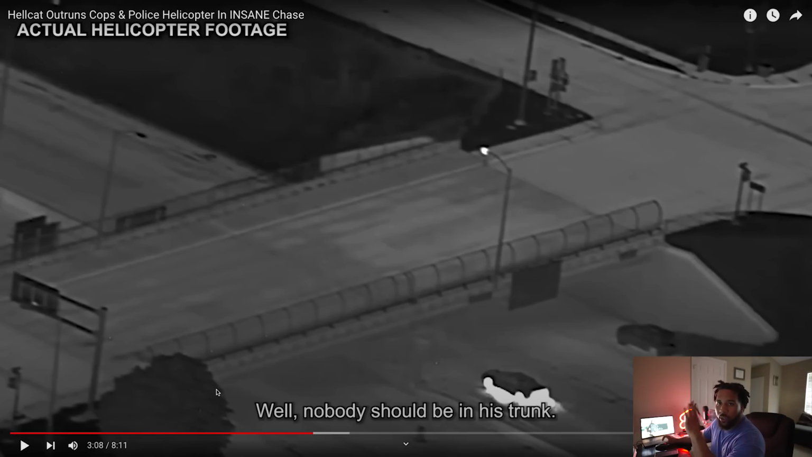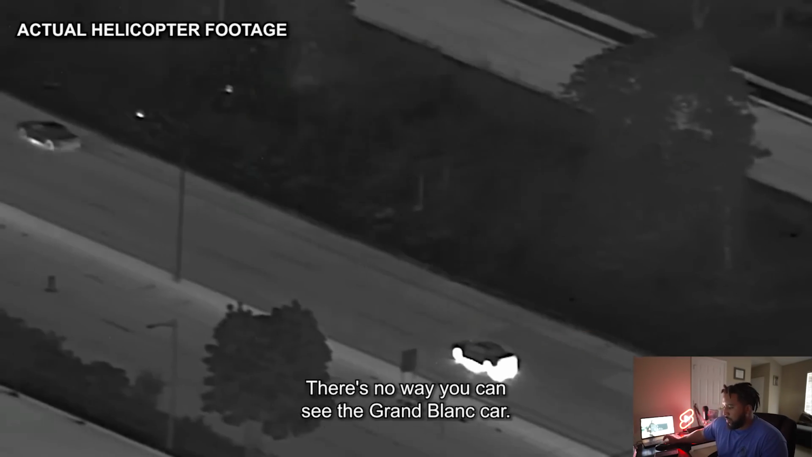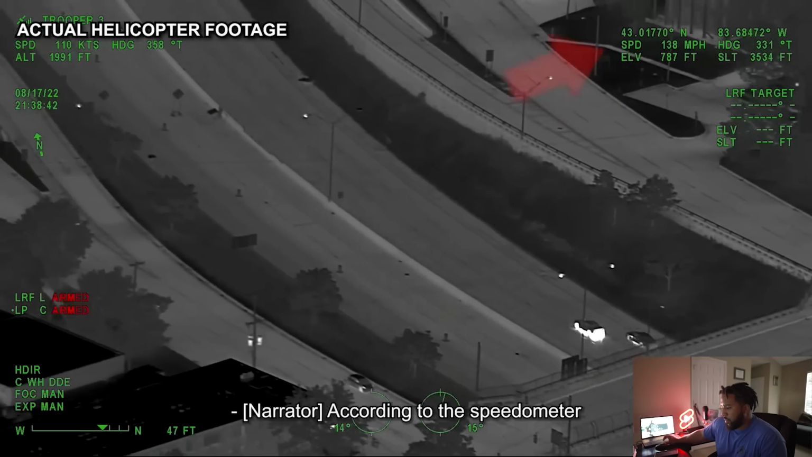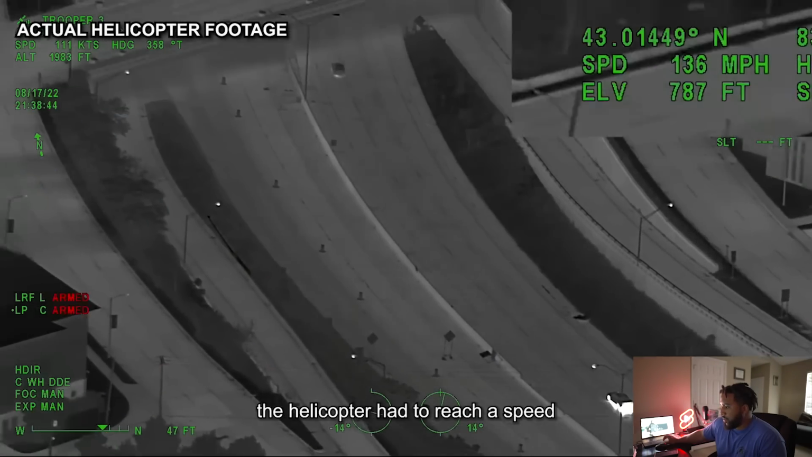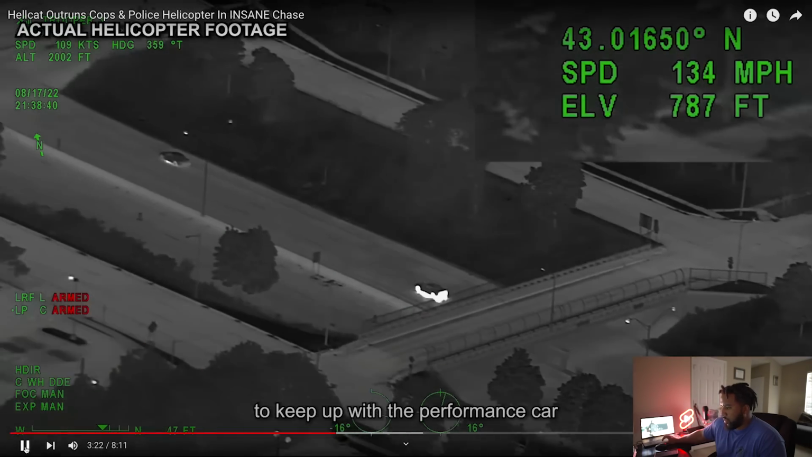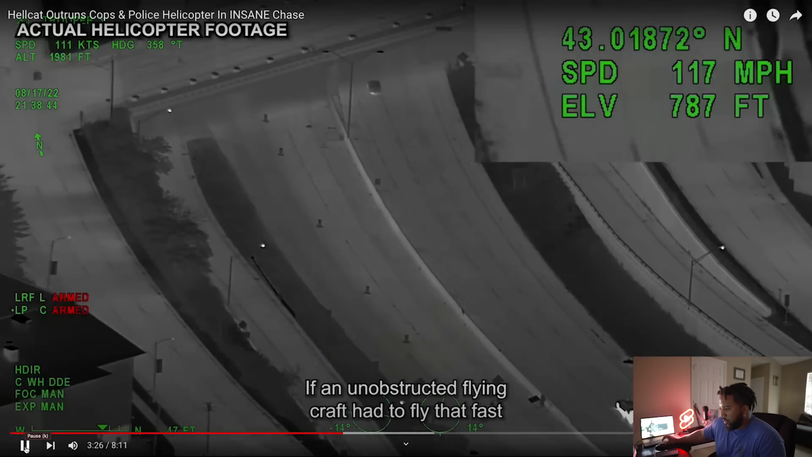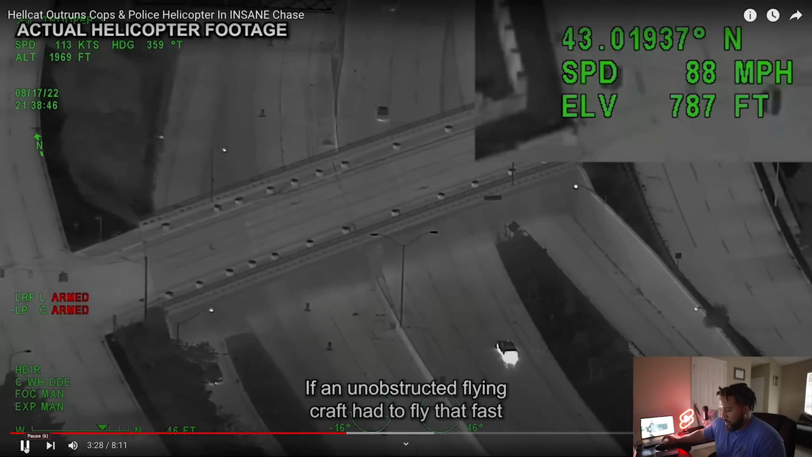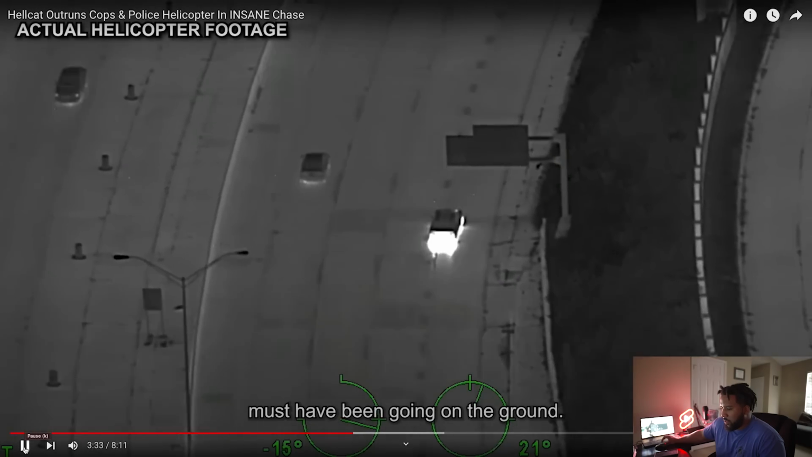They've called him off. They don't even need him at this point because they're just going to use the helicopter to follow him. Nobody should be in his trunk. You can't either. No way you can see the scrambling car. According to the speedometer in the upper right-hand corner of the monitor, the helicopter had to reach a speed of almost 150 miles per hour to keep up with the performance car as it sped down the highway. If an unobstructed flying craft had to fly that fast to keep pace, one can imagine how fast the Hellcat must have been going on the ground.